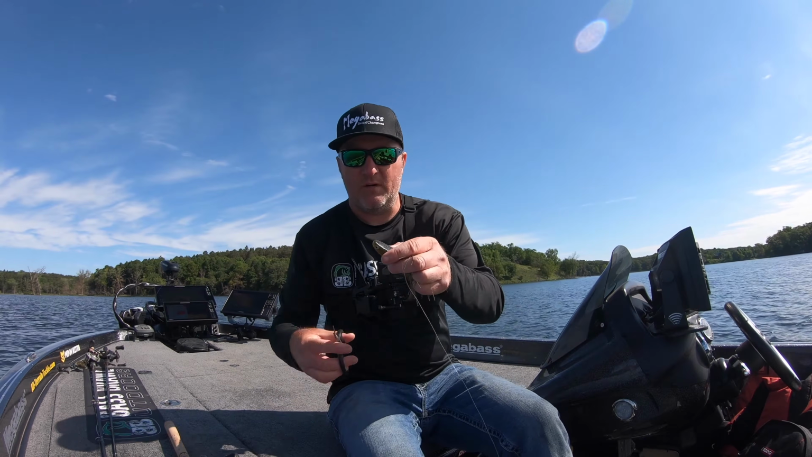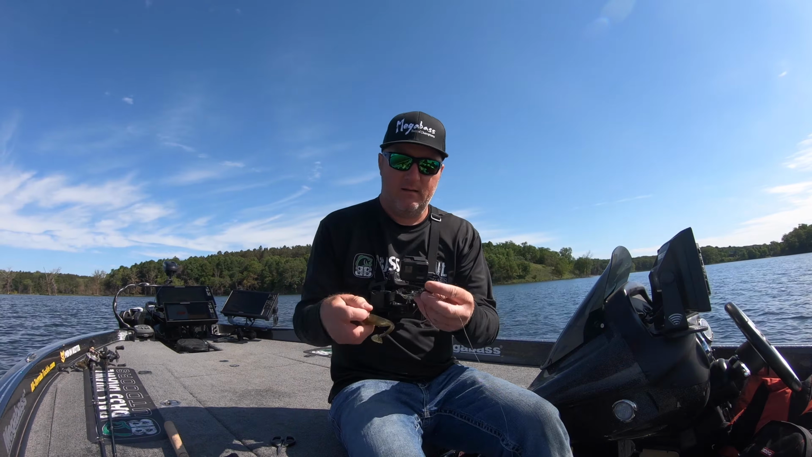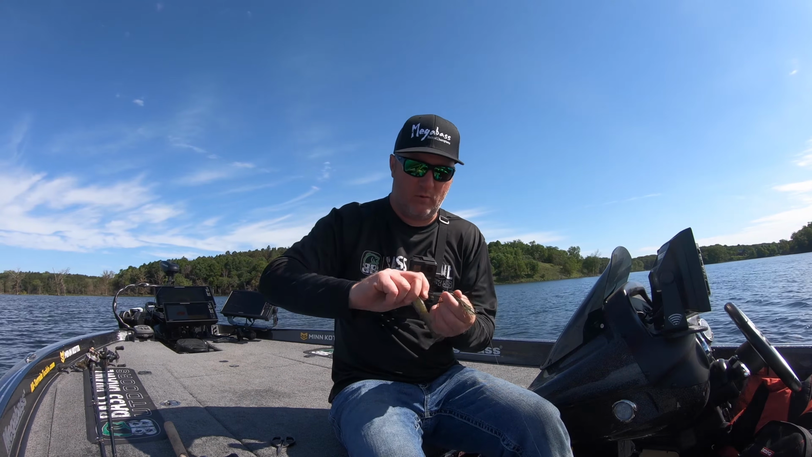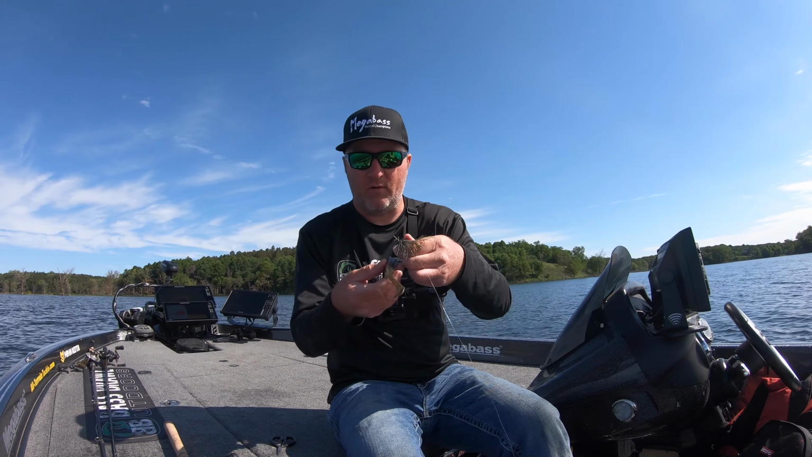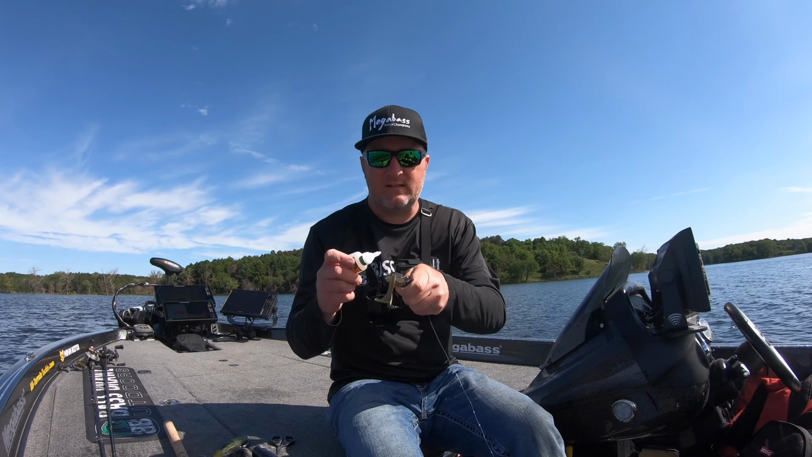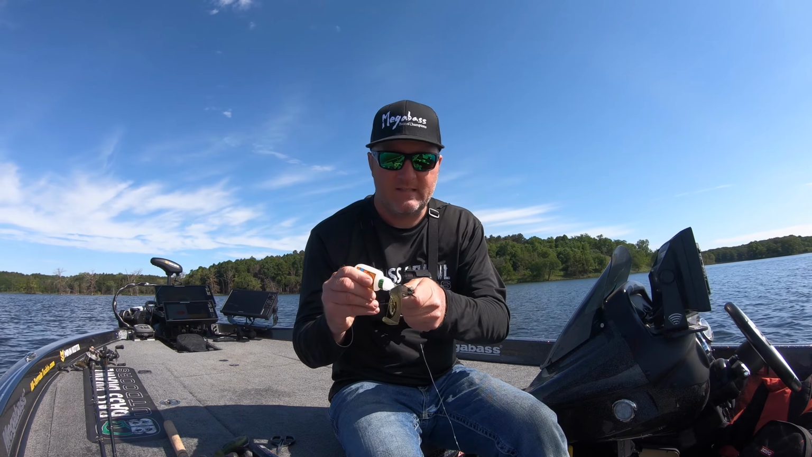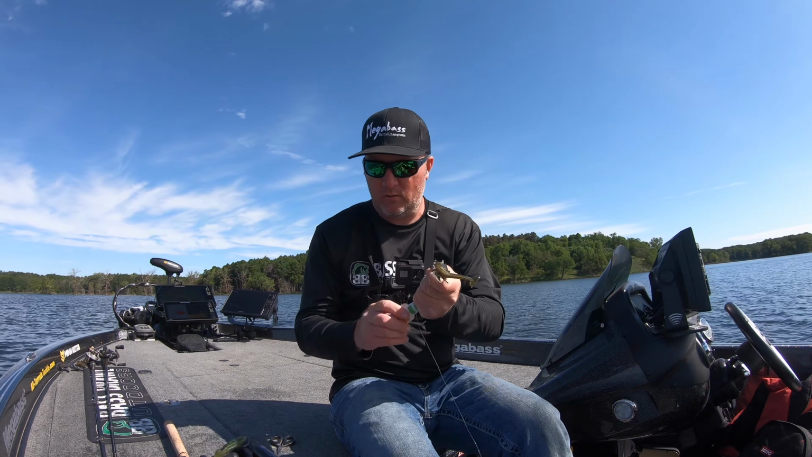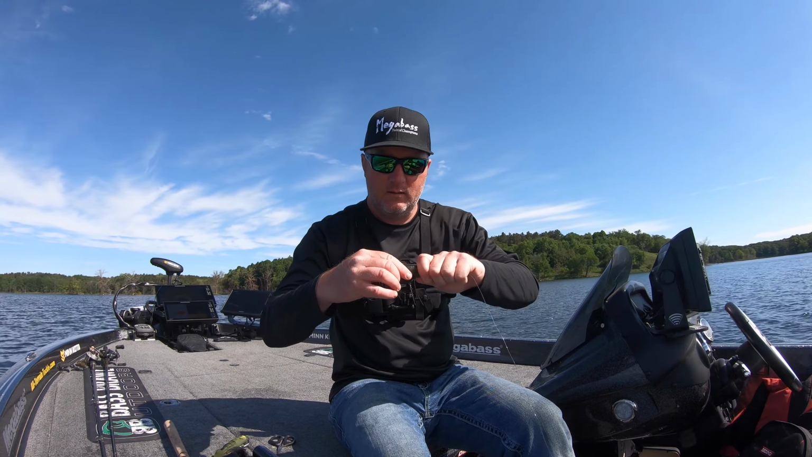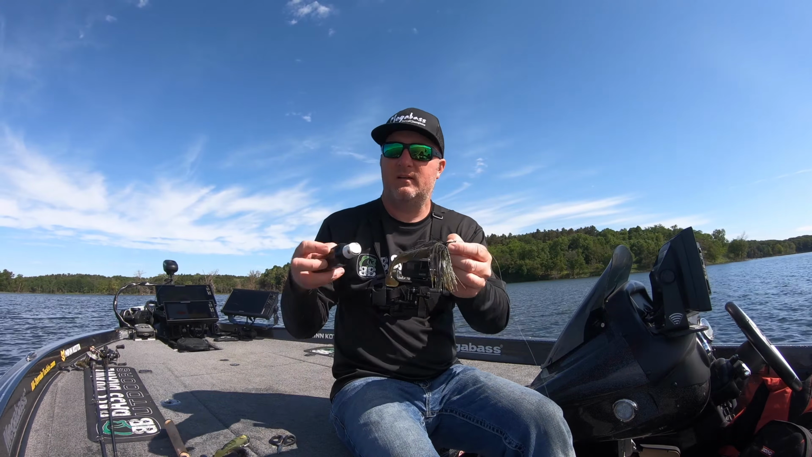And then the one thing I always do with my spark shads is I trim a little bit off the head. One, to shorten it up just a little more. It gets that hook even further back. Now that keeper system is going to hold that plastic on really good, but I still like to use a dab of super glue because that's really going to hold it on there, and that's what I want. And then to top it off, some scent.